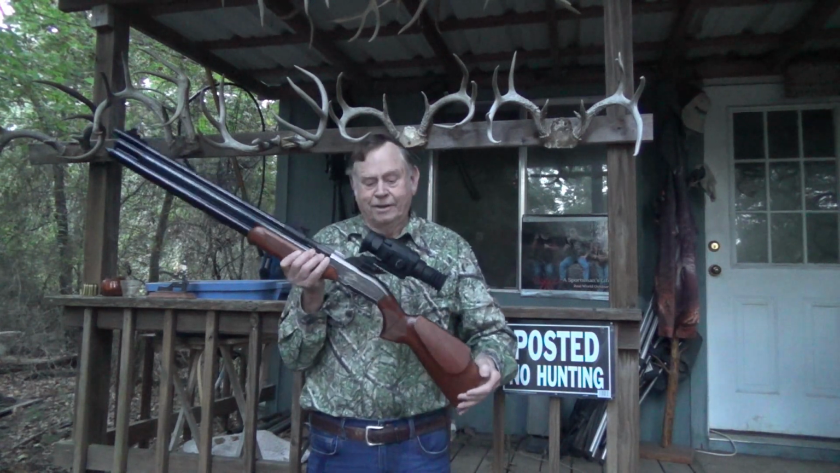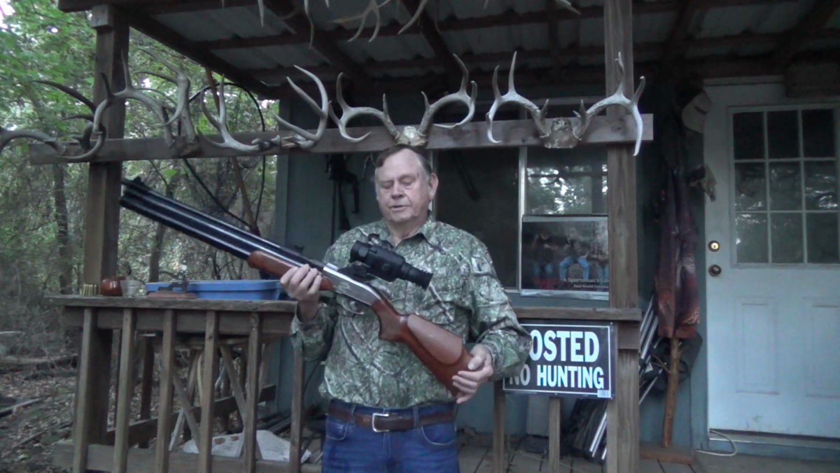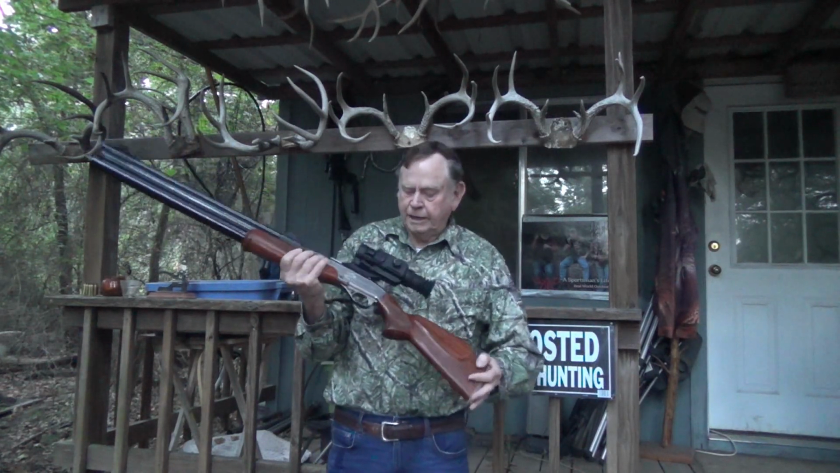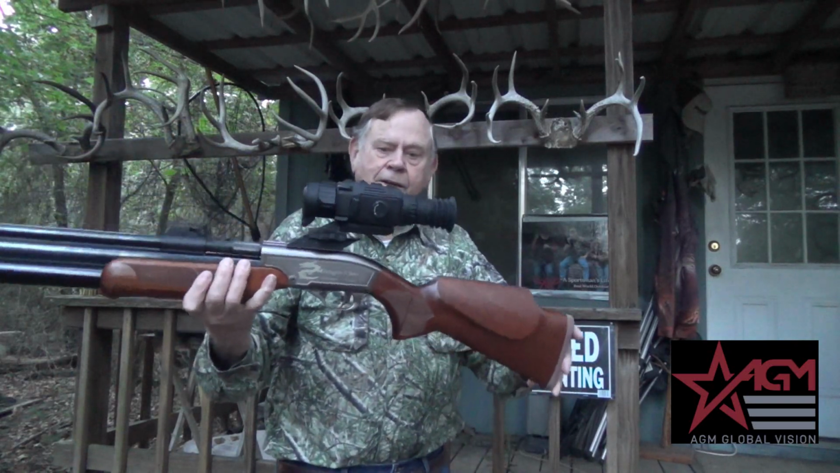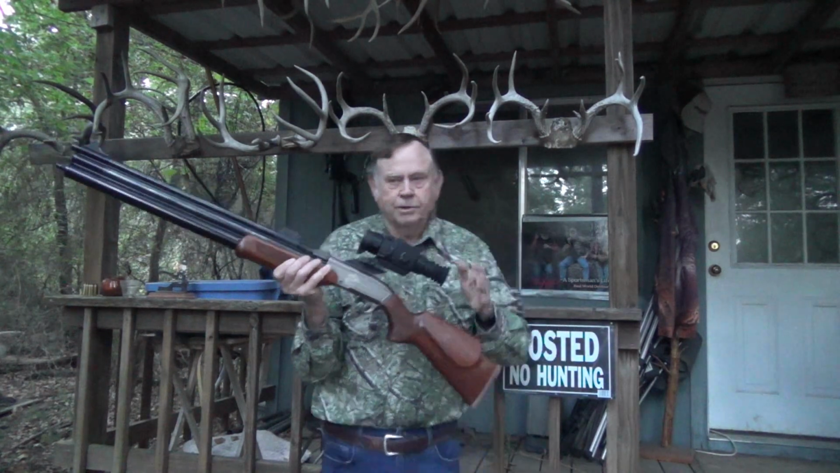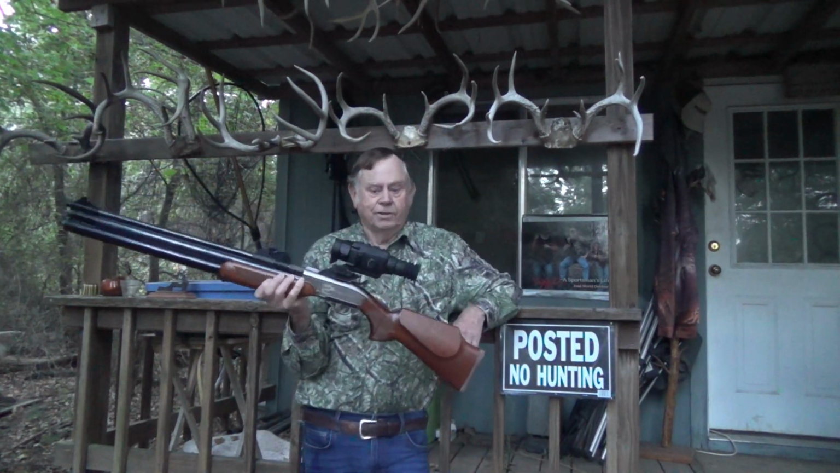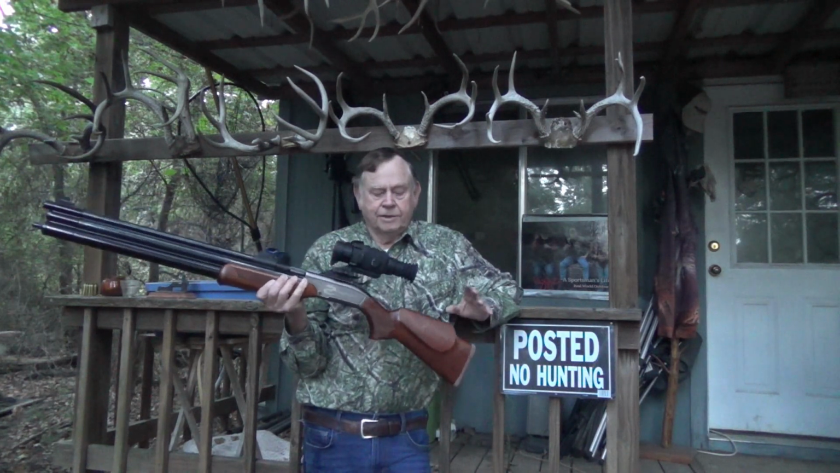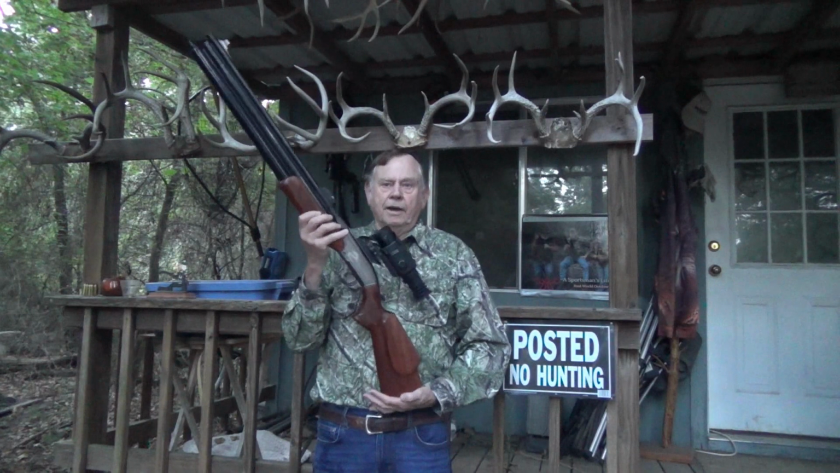Now, you wonder, why would Luke want to put a thermal scope on an air gun? It's a lot of fun. And I'm going to be shooting hogs within 60 yards anyway. So, this is an AGM Global Vision thermal scope, Rattler. Now, this scope cost about $800, not $8,000, but $800. And it is good for, I'd say, 90% of the hunting that I do.